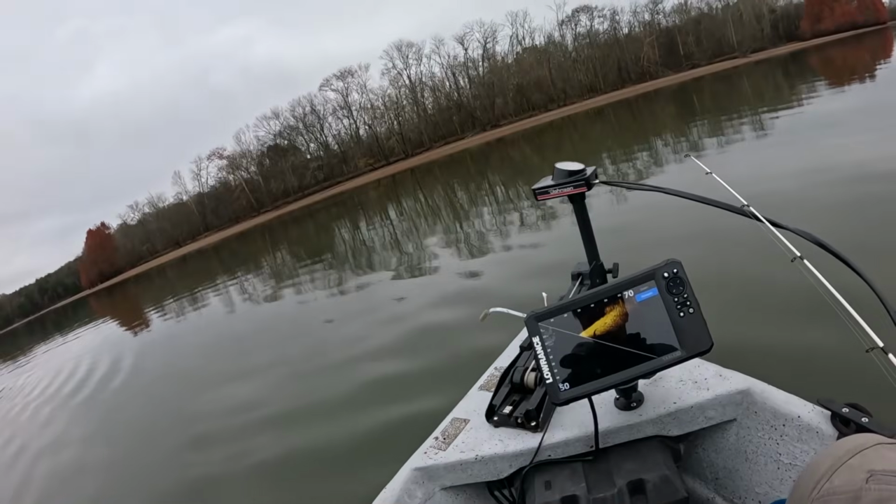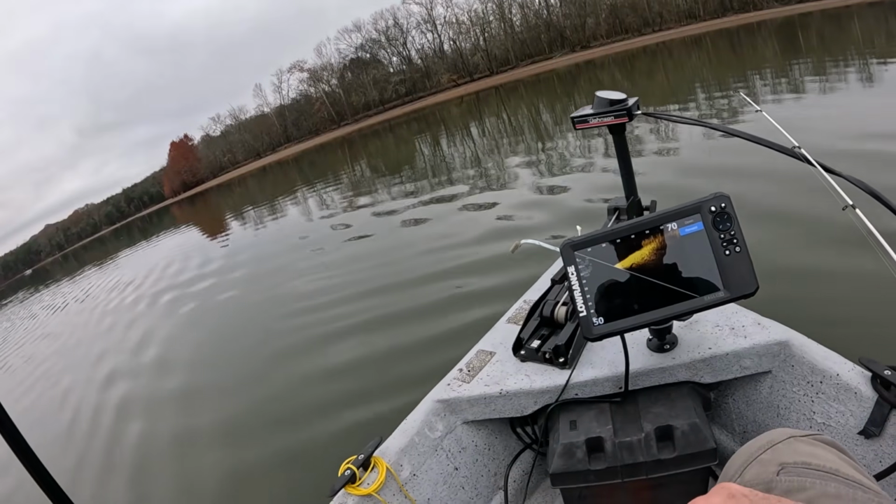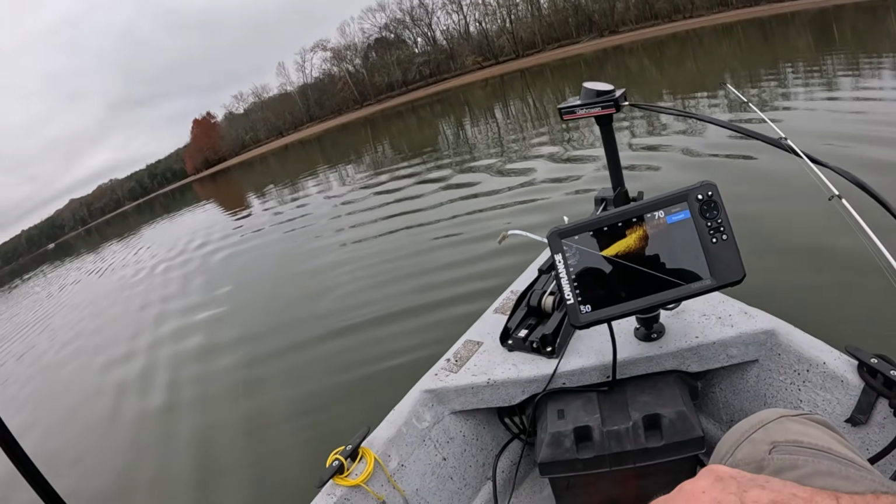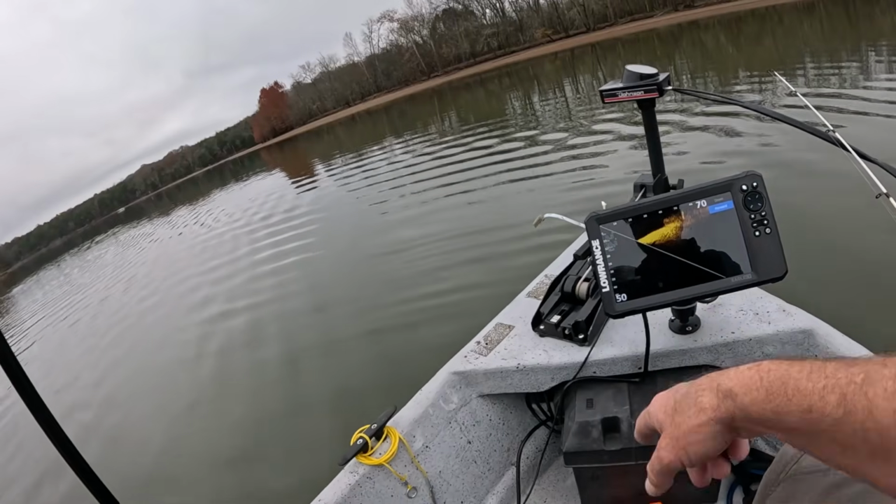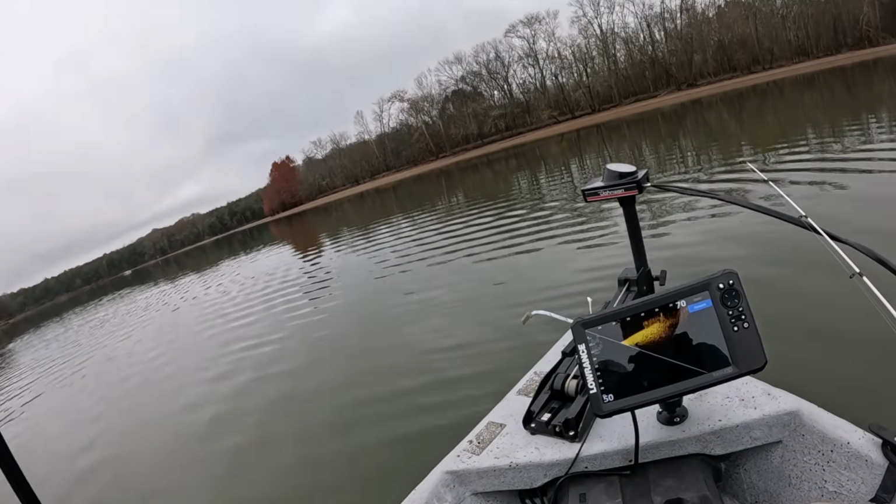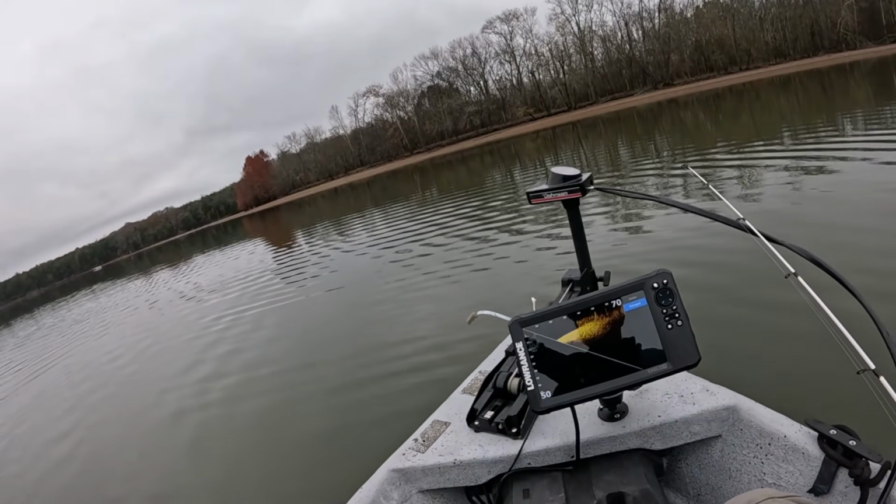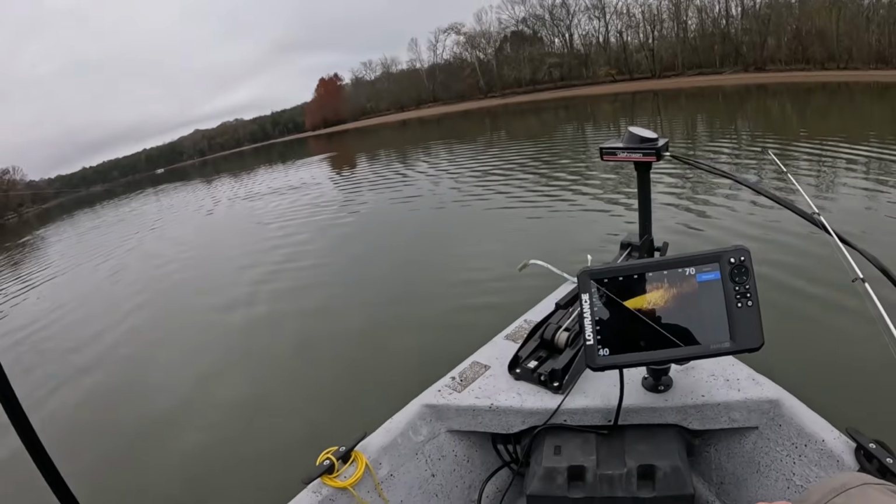If that's crappie, it's the biggest school of crappie I've ever seen. Could be. Golly, would you look at that? Might do okay.